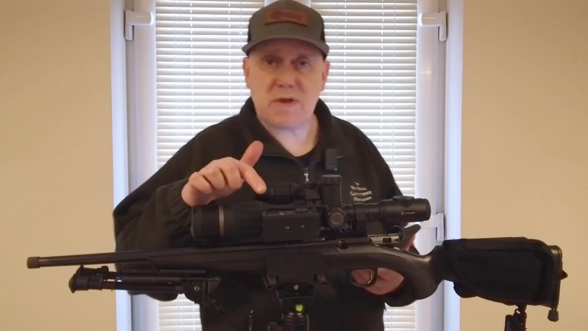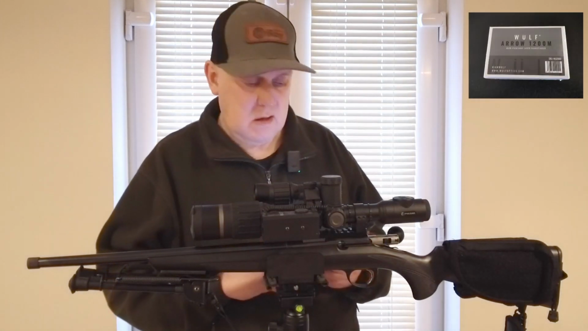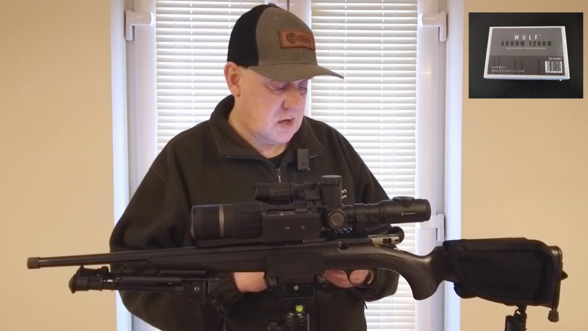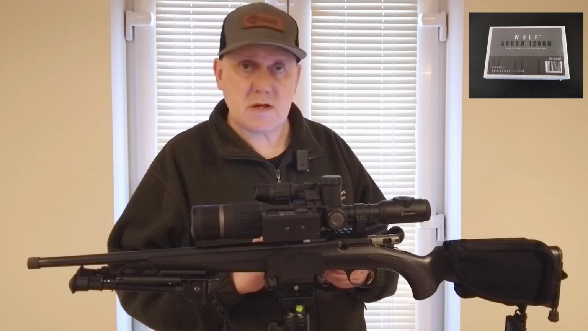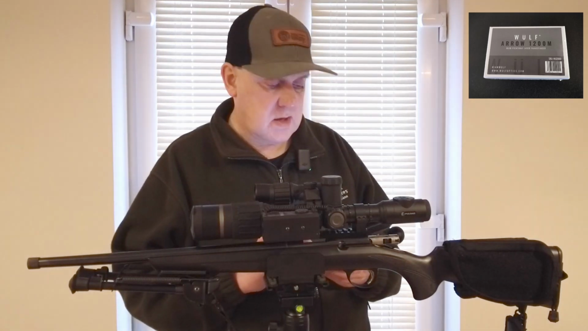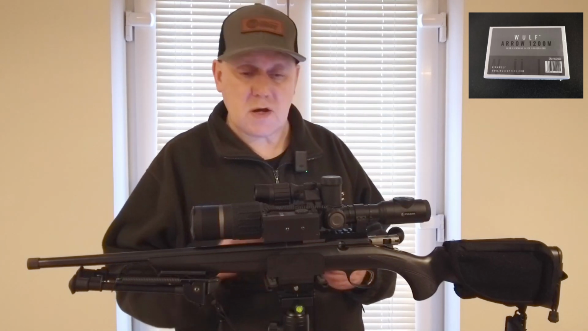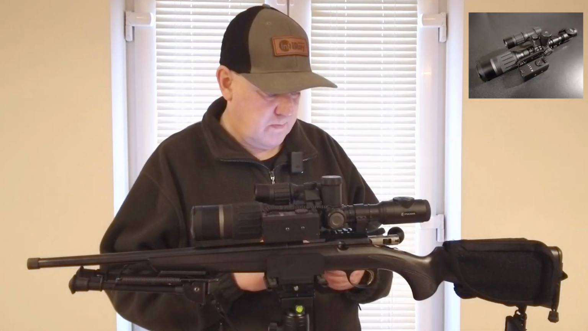Okay, I'll give you the specifications of the laser rangefinder. You'll have to excuse me because I haven't memorized them, so I'll just read them off my phone here. The range is 5 to 1200 meters. Accuracy is give or take a meter. Display, it's an illuminated OLED screen. And the unit of measure, you can have it in yards or meters. You can change that to whatever you want.